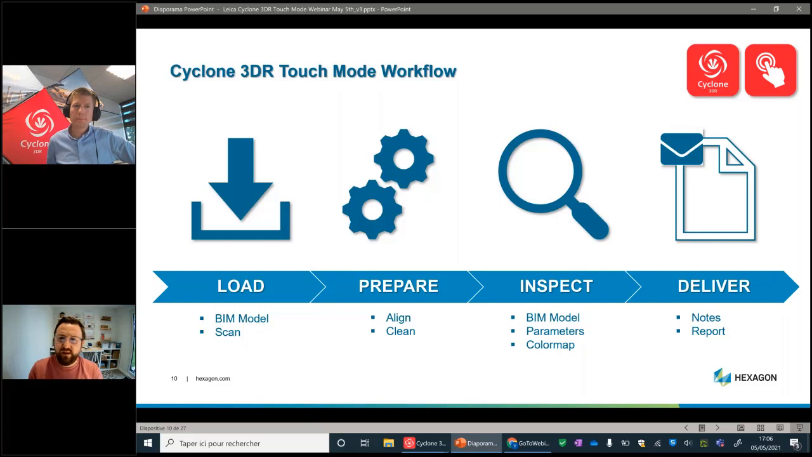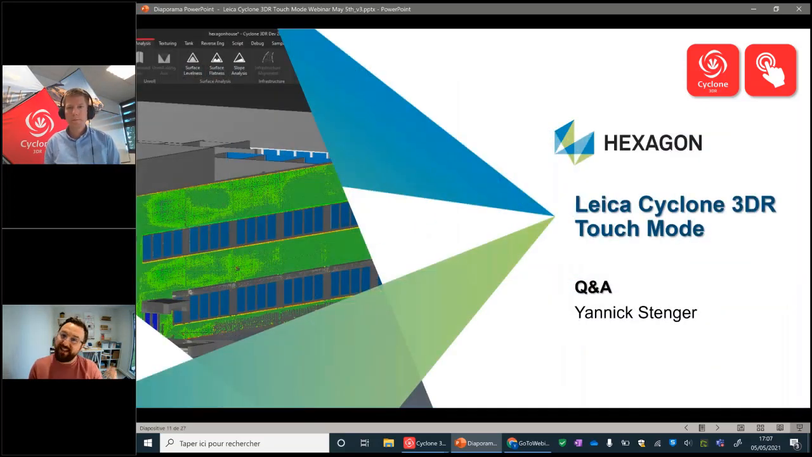So this is where typically we will apply a color map or a heat map directly to the 3D model, so we can see those deviations, and we can add flyers and we can add labels directly to that. And then, as I said on the previous slide, we deliver something in terms of a report or screenshots, snapshots, whatever, to allow us to make decisions and share that information with stakeholders. So that's 3DR touch mode in a nutshell. And if you didn't attend the previous session, you can always watch that webinar on demand again.